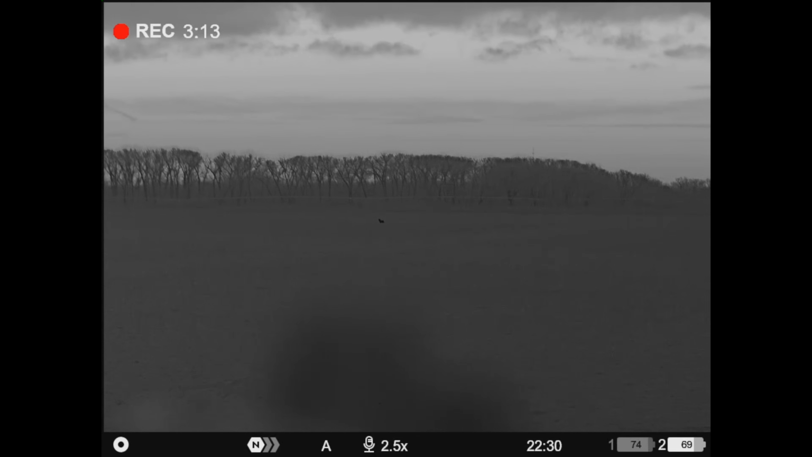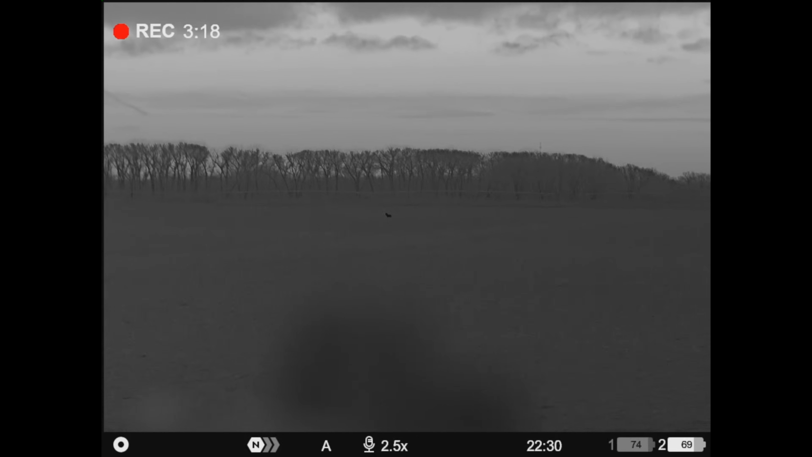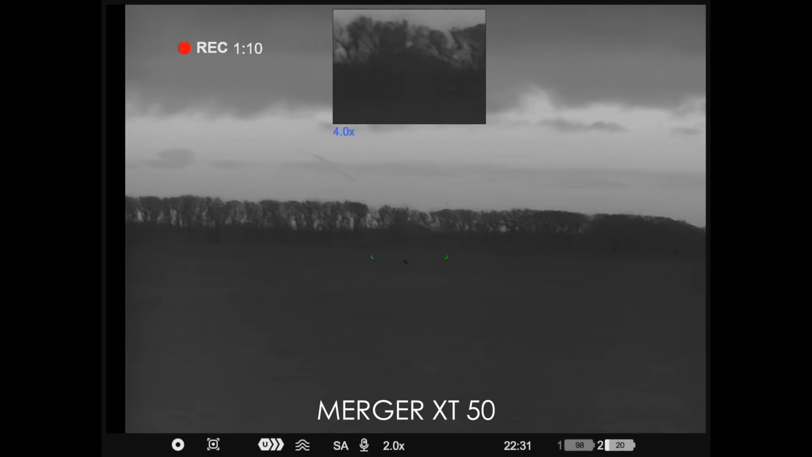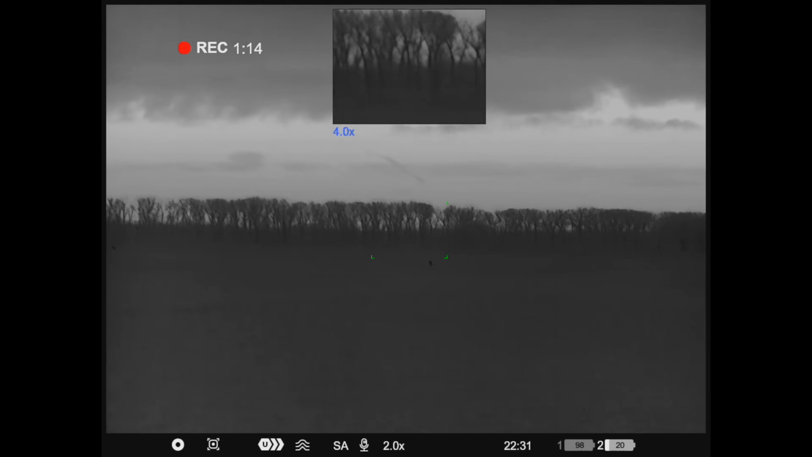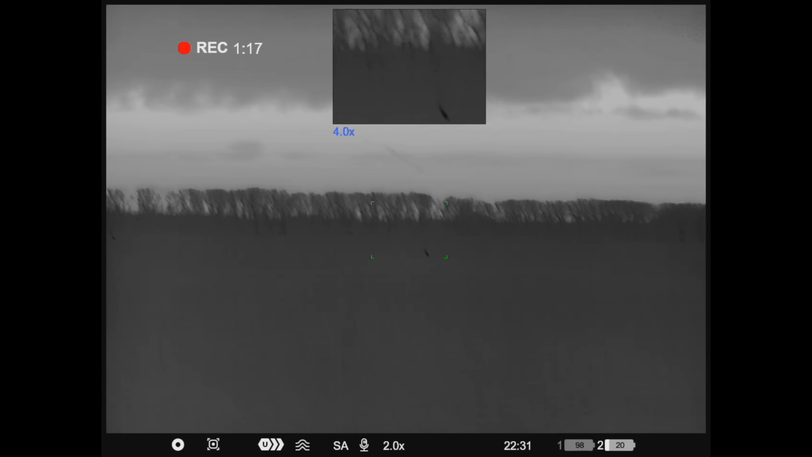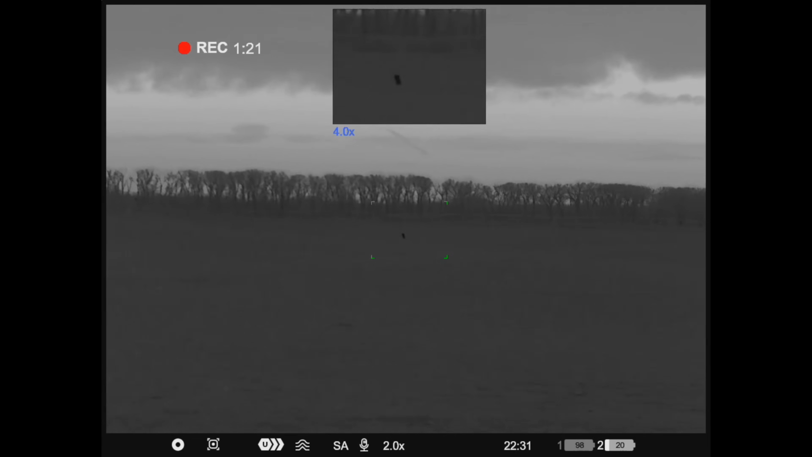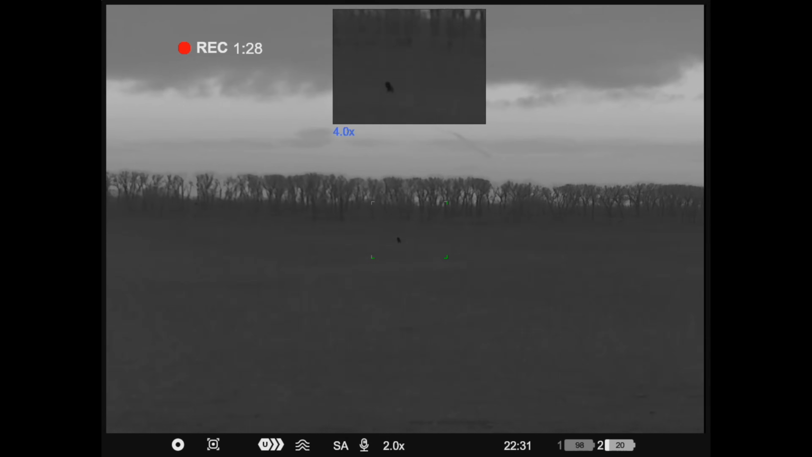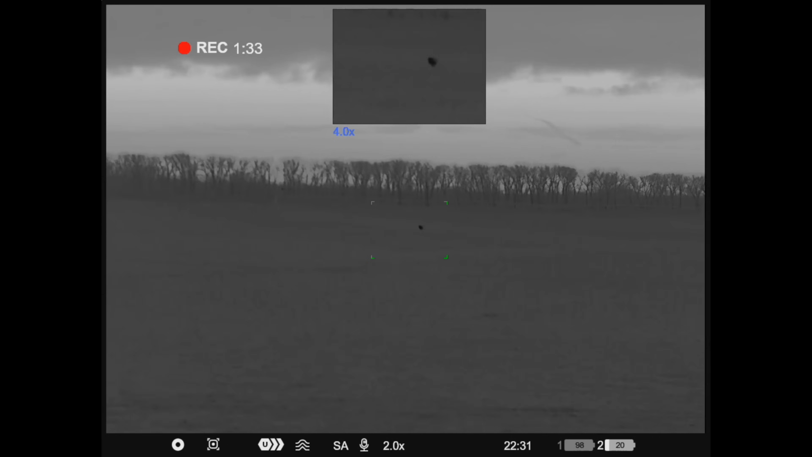See this one out here, Rick? He's just kind of slow. Hey, he's coming good now, Rick. Yep. Yeah, the one to the right here. I'm on the one here to the right, coming good. He checked up a little bit. He's coming good now. One from the left's coming, but probably gonna have to get some pup going ready.